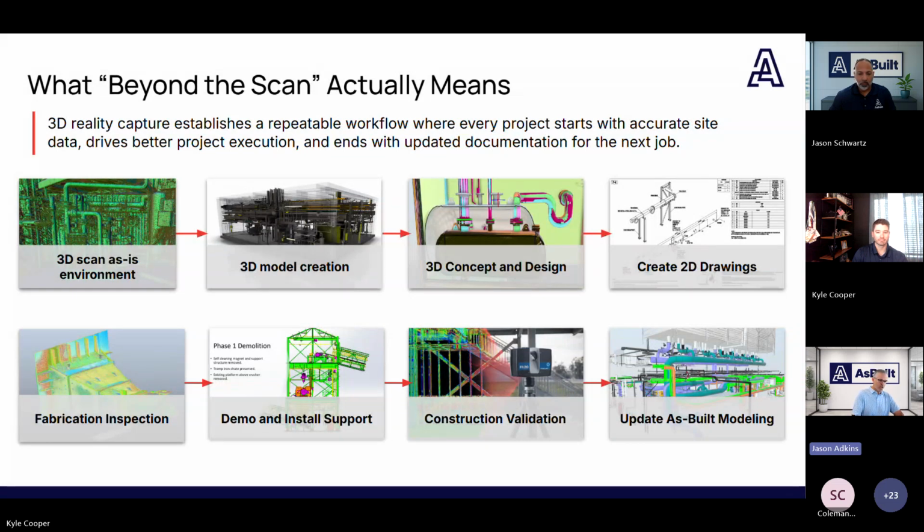If you have another project in that area, you're ready to immediately start planning and go to work because you have trusted information. But this can also be used for day-to-day operations, training, planning, operations, maintenance, all of these different areas. You can apply this 3D data to those daily operations in many ways.